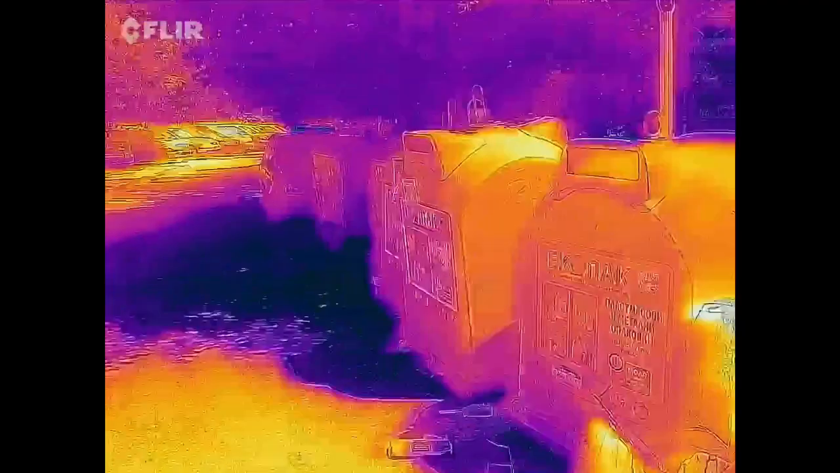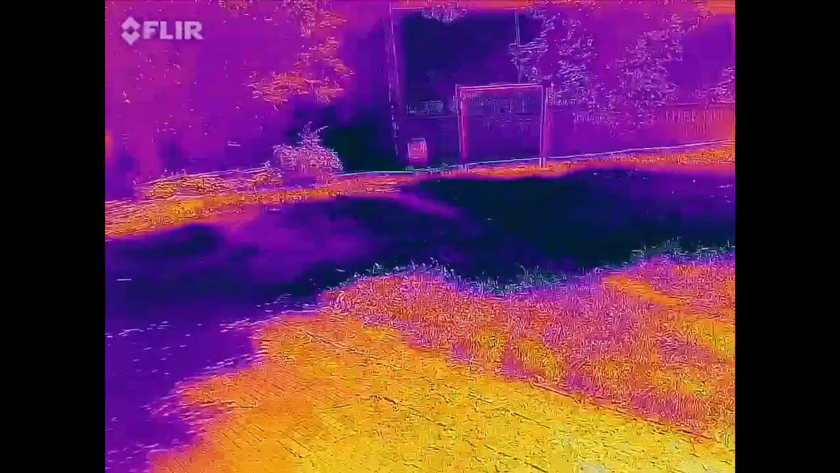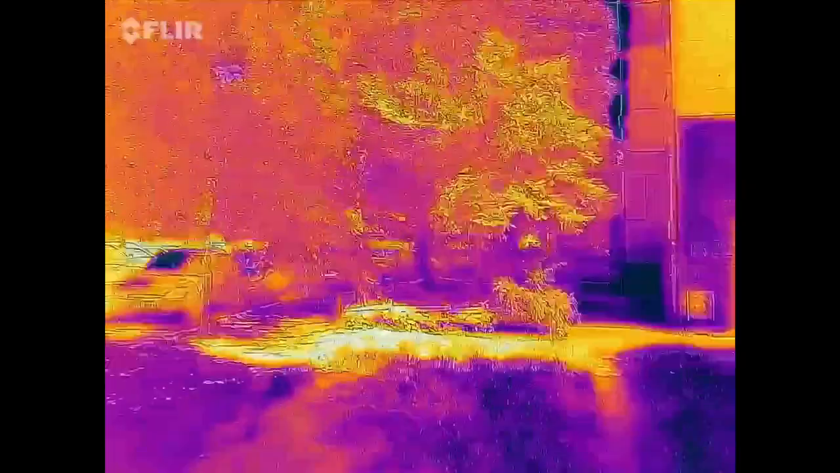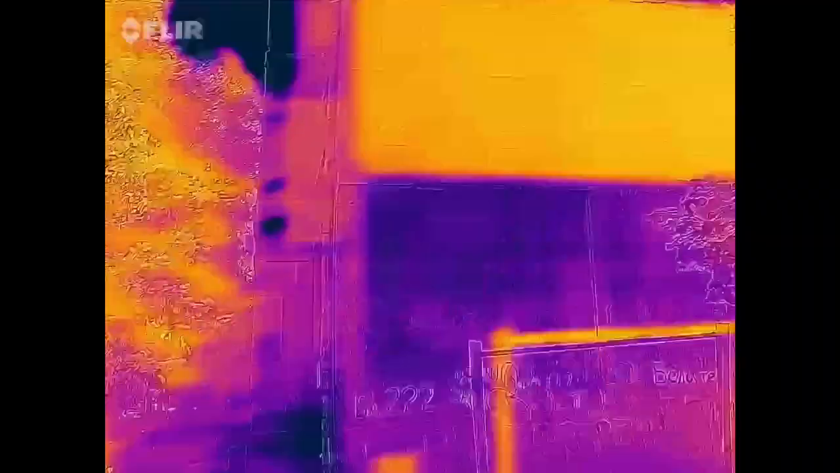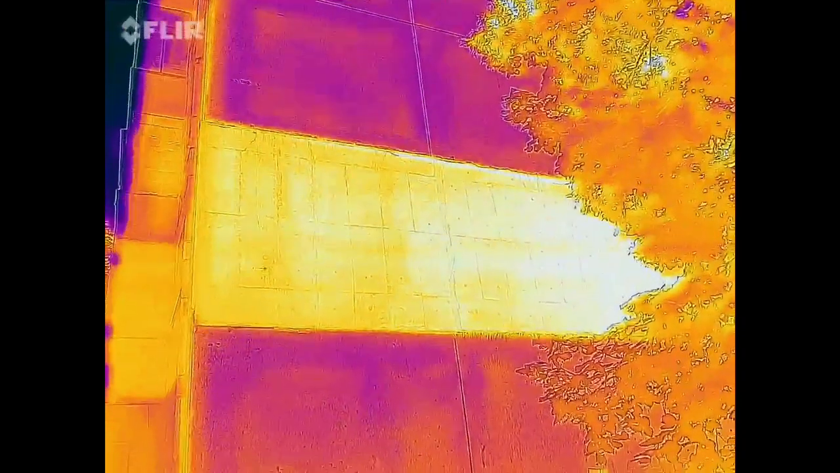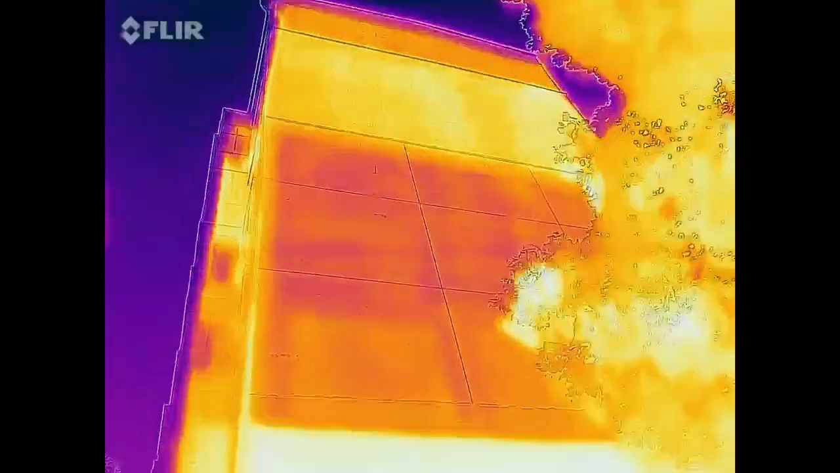If you personally ask me, I would say that exploring the world with this camera is more interesting during the night or in some abandoned place, or basically in more strange spaces. But some things can still be interesting even right now, like this building here.